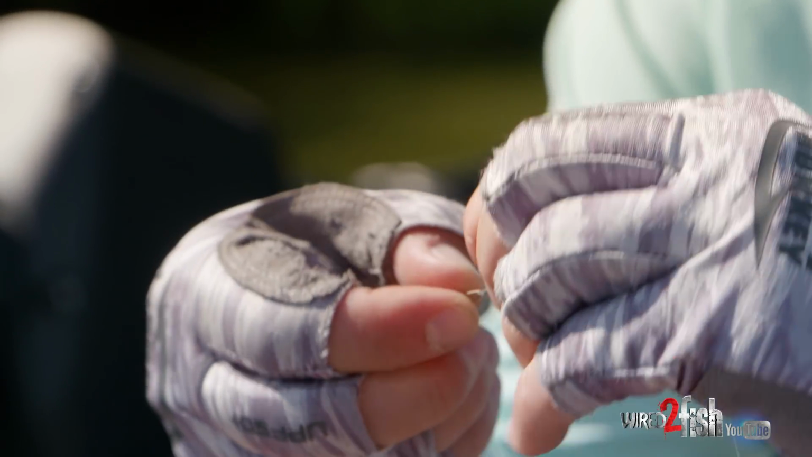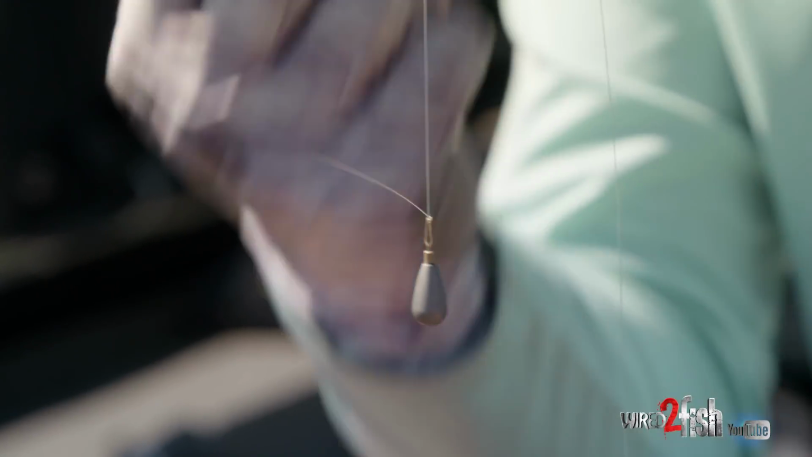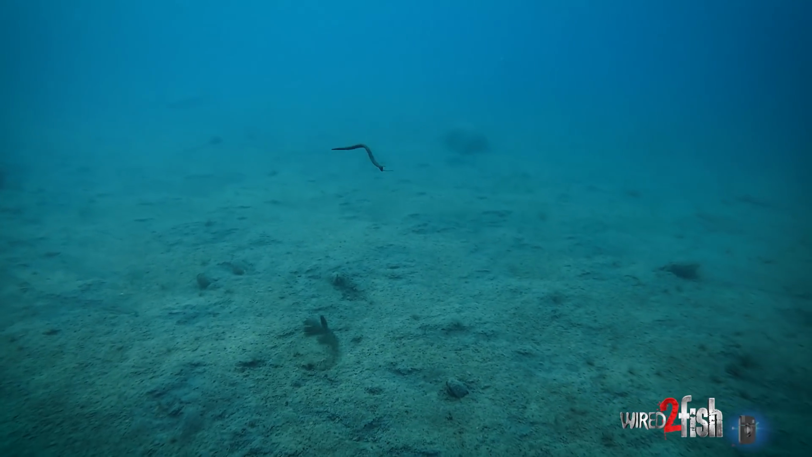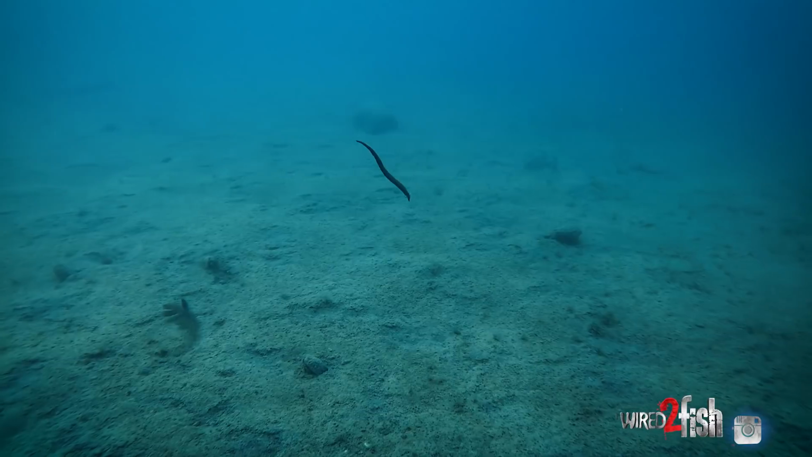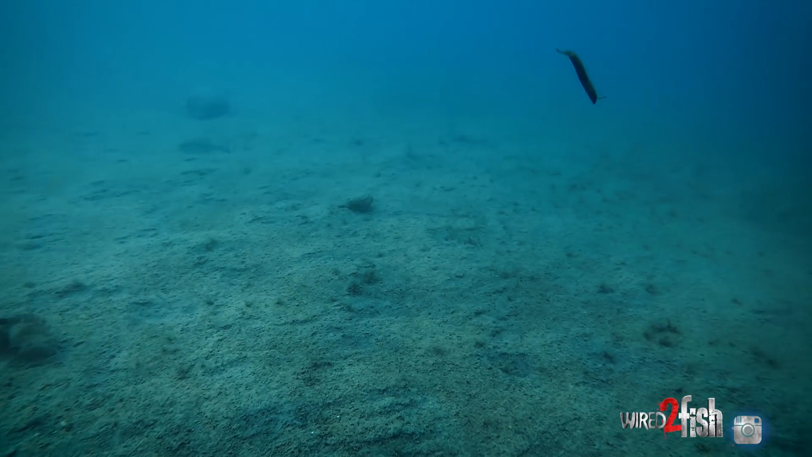It's not being held by just one piece of line going through there. It's held by 2, so I feel it's just a lot stronger. So if I do get snagged on some rock down there, I can actually pull on it a little bit without those clips just cutting your line, and then you lose your tungsten weight.